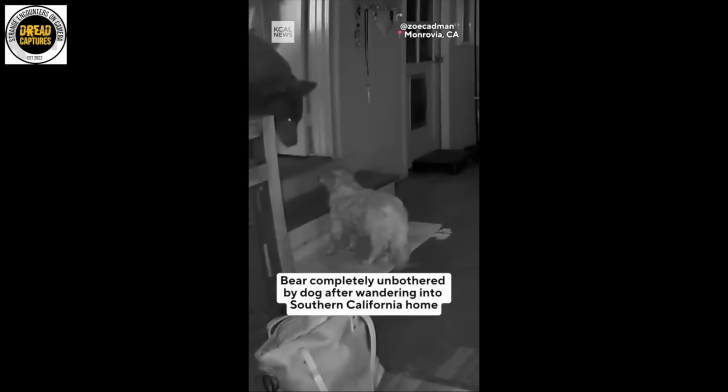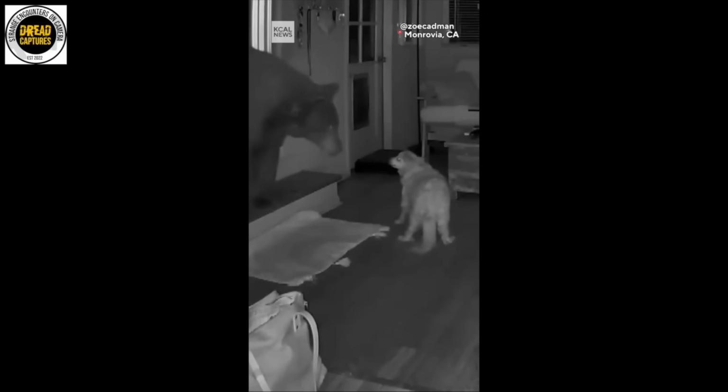Look at this. This isn't what you want to see walking down the stairs into your home. The dog in this clip is 17 years old. I mean, honestly, I don't expect much more from the dog. I mean, can you imagine walking out of your bedroom? You hear your dog bark. Maybe this is at midnight, 1 a.m. something, and there's a gigantic bear in your home.